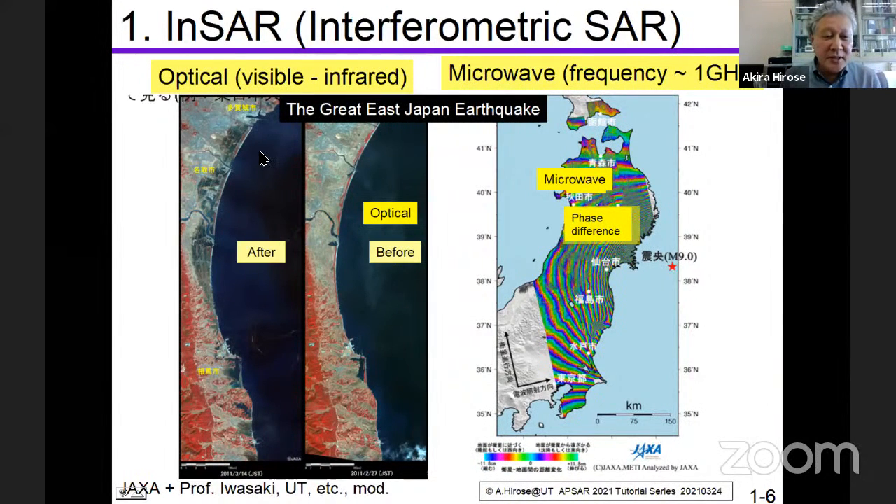But after tsunami, the water came up to this area, and we can see the flooded area as the difference in the color. Many people suffered from this tsunami. So in this way, optical observation is very important.